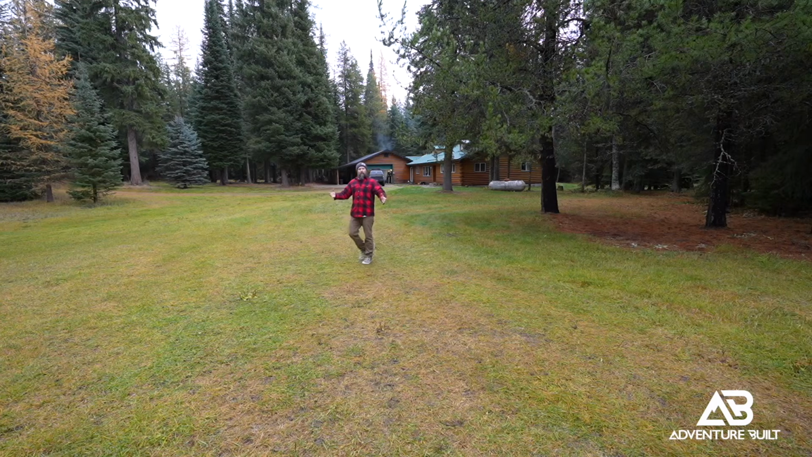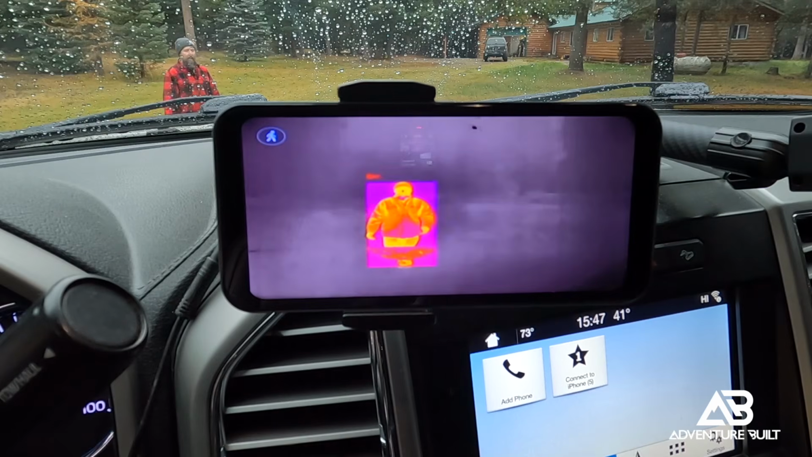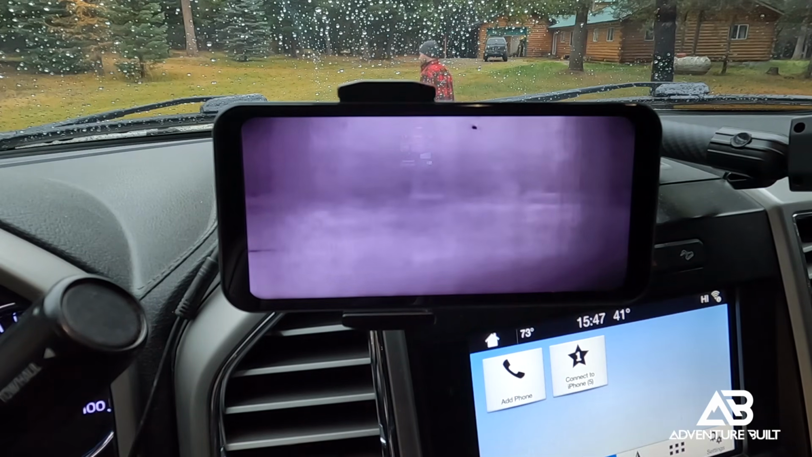Now I'm out in front of the truck, and I'm just walking back and forth in front of the camera just to see what kind of movements. I'll put that on the screen now, but it should be able to pick me up. My color variation with the heat signature should be very different. I'm gonna run away and run back towards it.